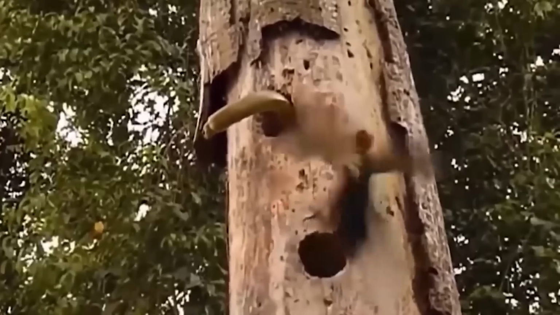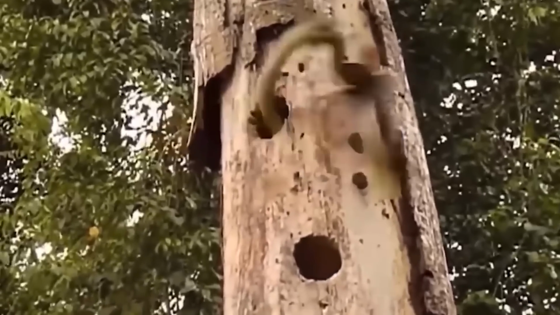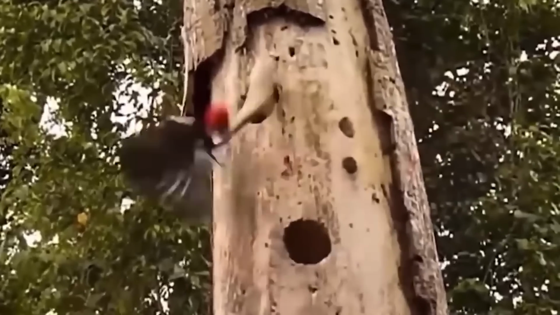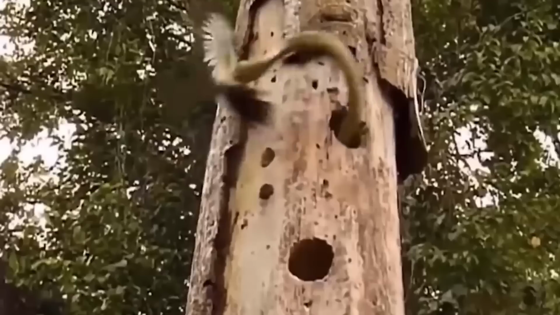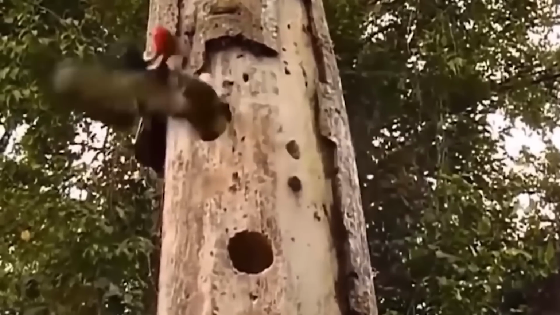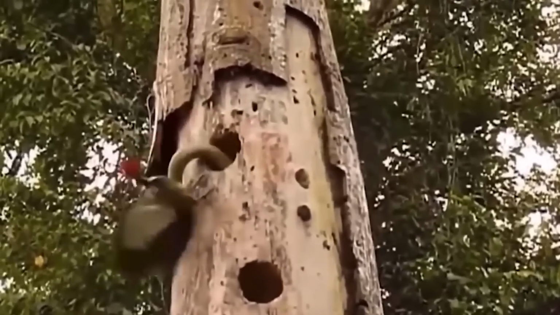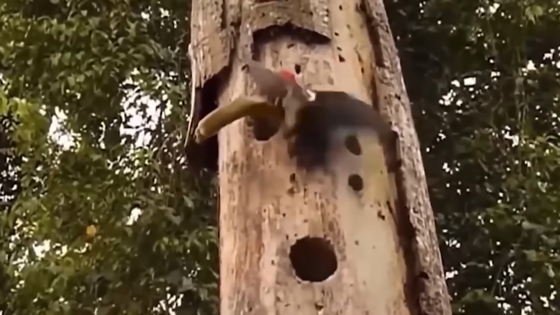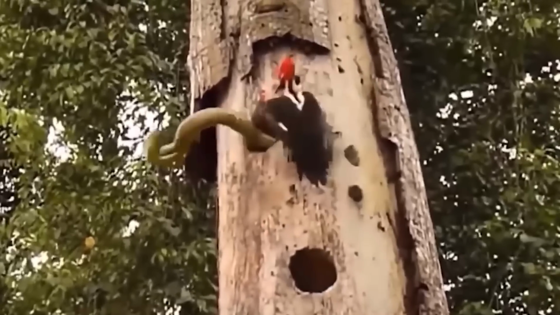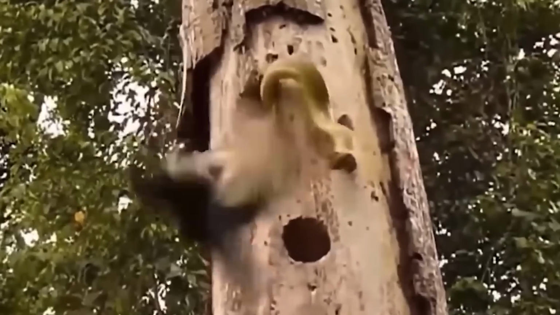After a few seconds of intense struggle, the snake eventually releases the woodpecker, and the bird falls. We don't see the aftermath of this encounter, but one thing is certain: the woodpecker is likely to succumb to the snake's venom in a matter of minutes. The speed at which the snake attacked is indeed both fascinating and unsettling, making one wonder about the potential consequences if such snakes were to live in the walls of our homes.